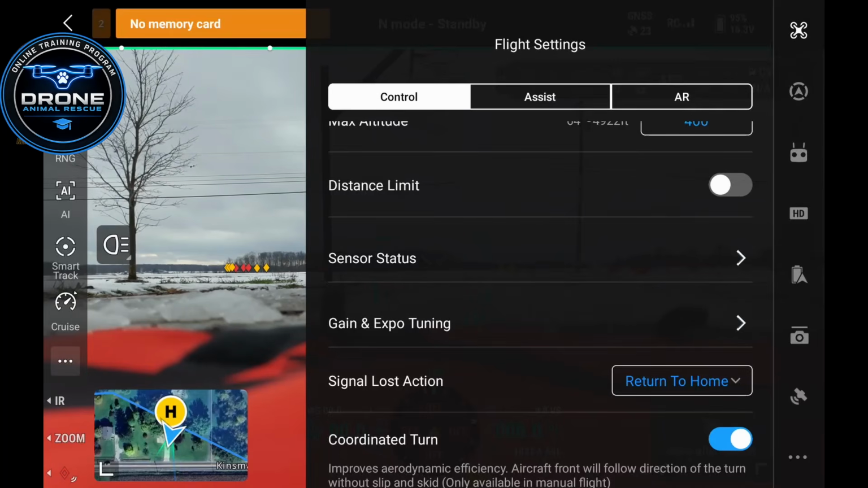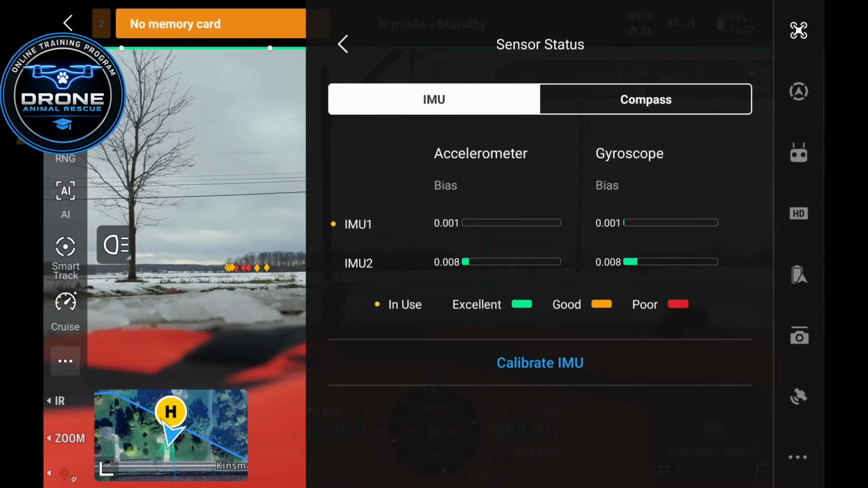Next is your sensor status. This is something that you might have to use from time to time. When you select sensor status, that's going to be for your IMU and compass calibration. So in the event that your drone notifies you, now pay attention, your drone will notify you when things like this are needed. You can also check the status of your IMU and compass here.